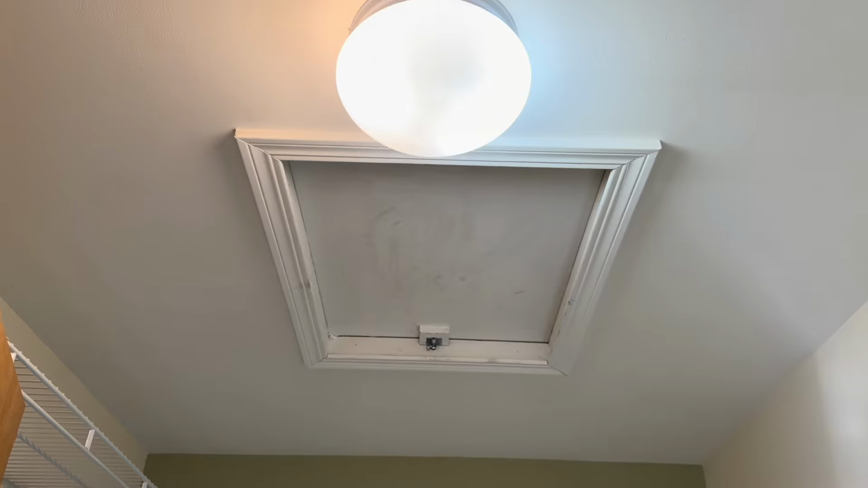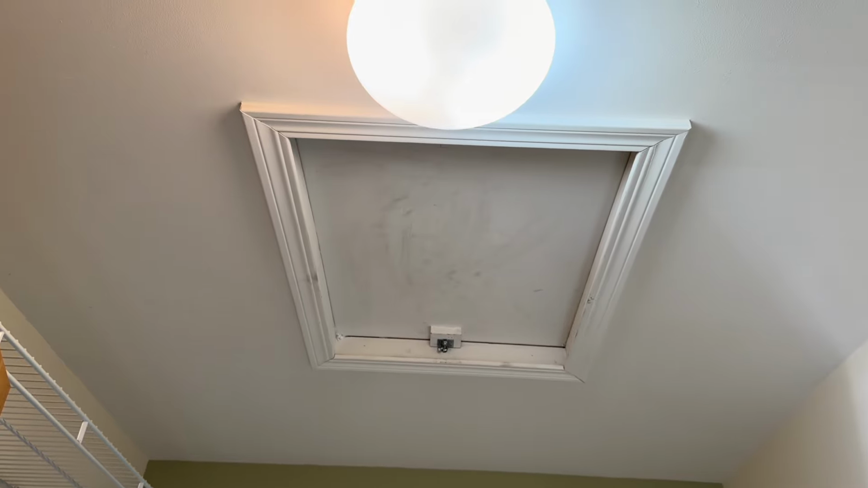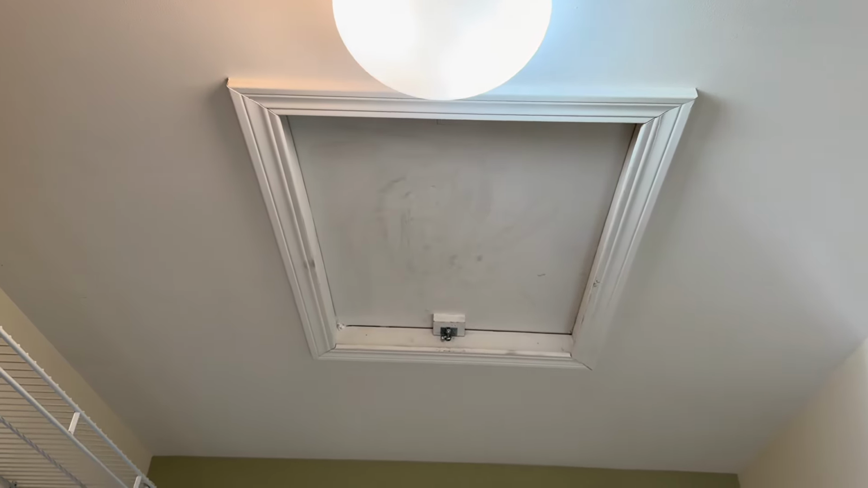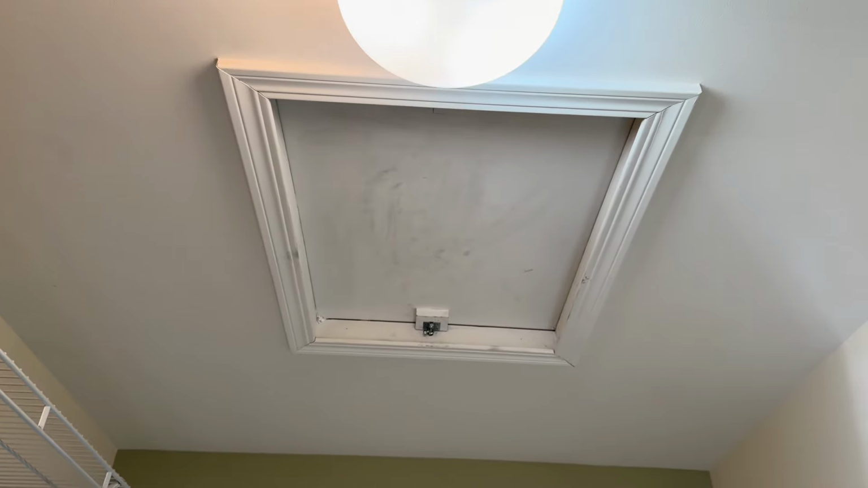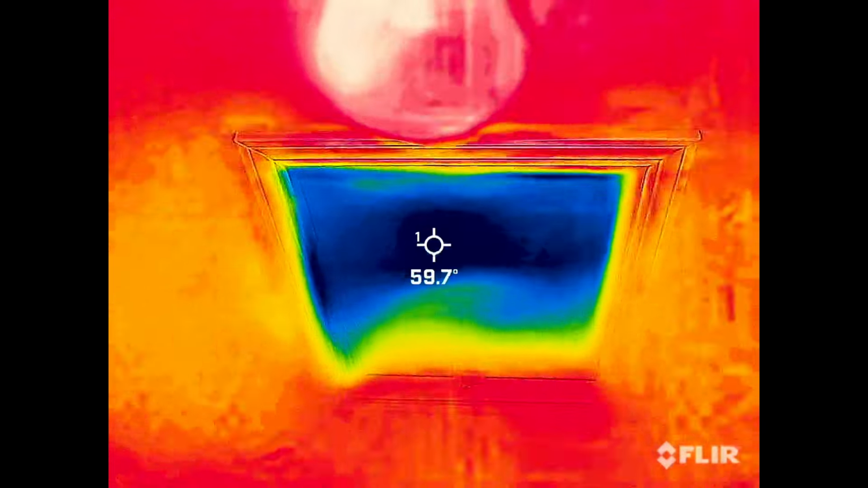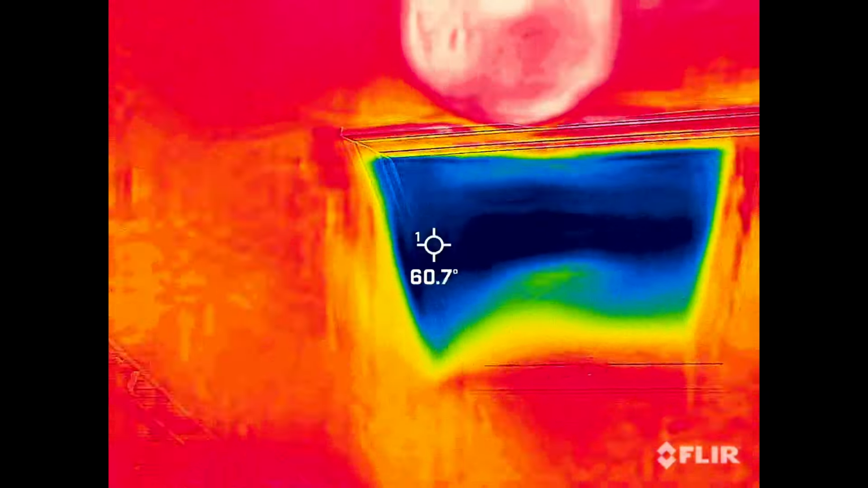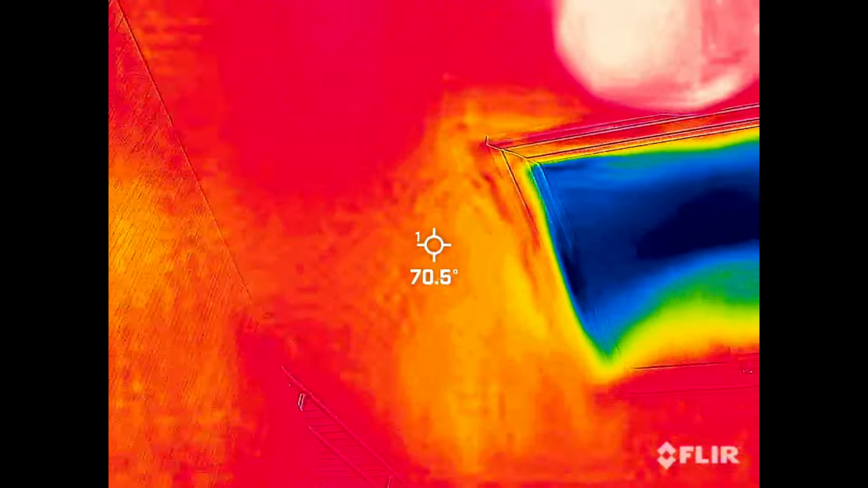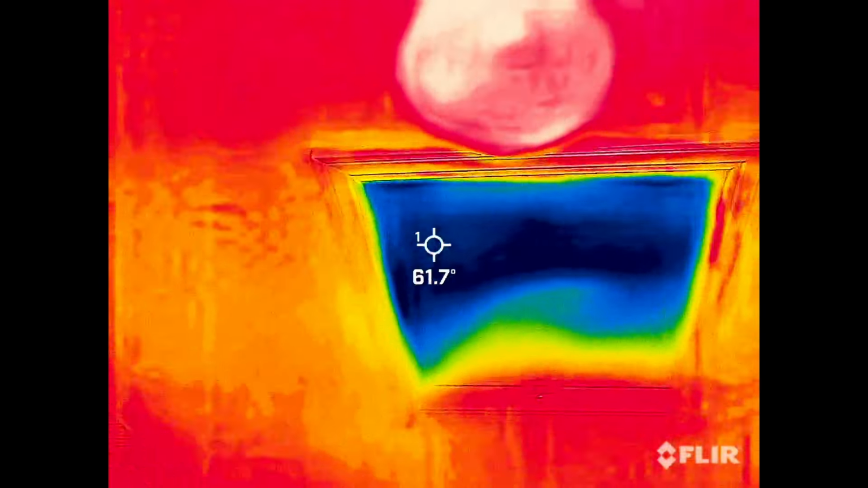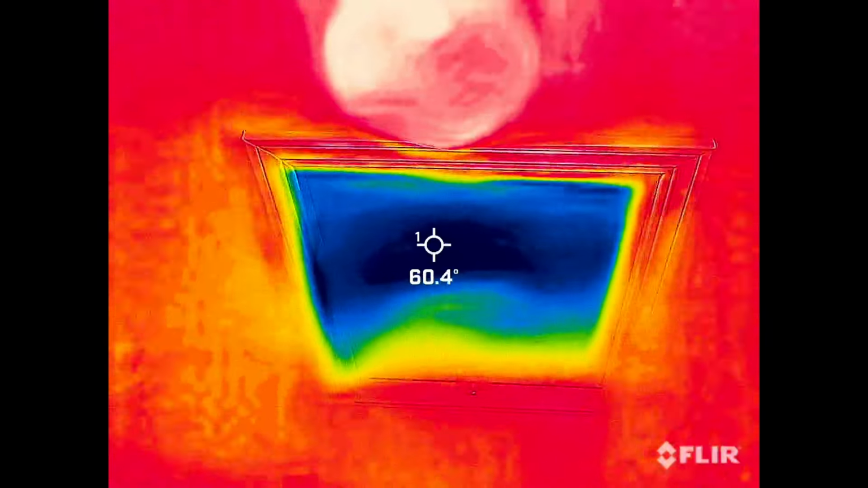So I'm going to show you a couple common spots where there's usually some heat loss in a home. Benefits of insulating that cover that goes to your attic, the attic scuttle or the attic access. A lot of people don't have insulation on the back side of that. Actually, most people don't. You can see by not insulating the back side of that attic access, it's about 10 degrees cooler on that part of the ceiling than it is on the rest of the closet ceiling. And this is just by putting some additional insulation, you can fix this.